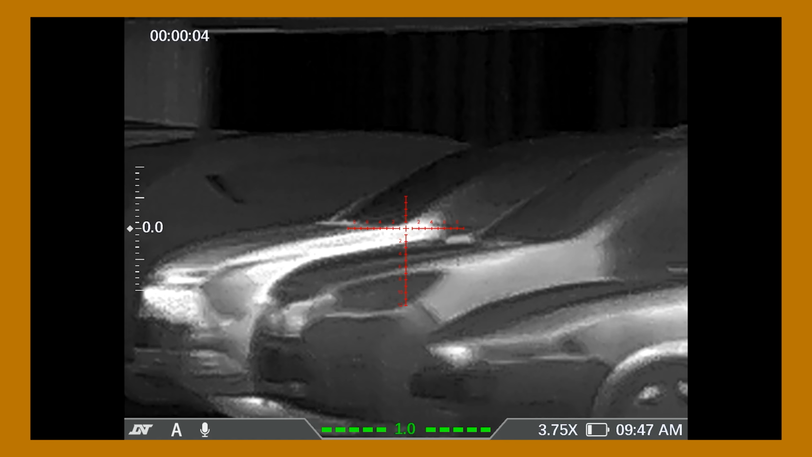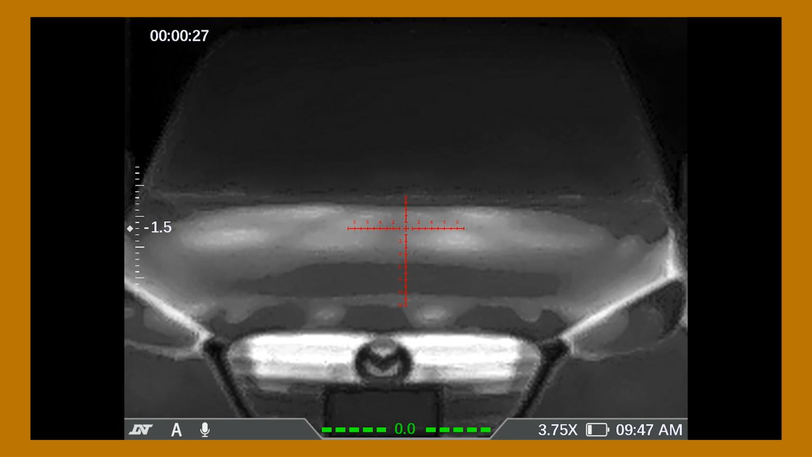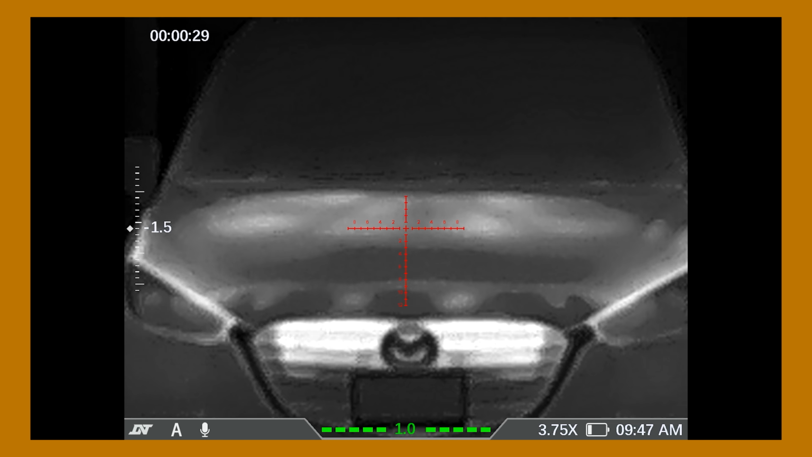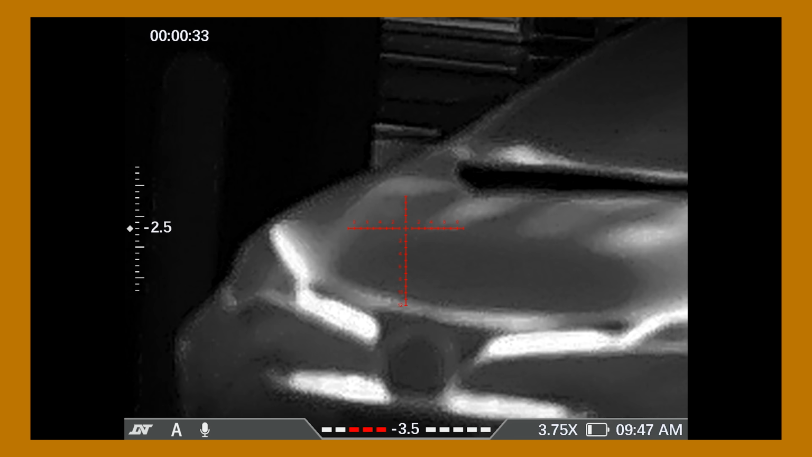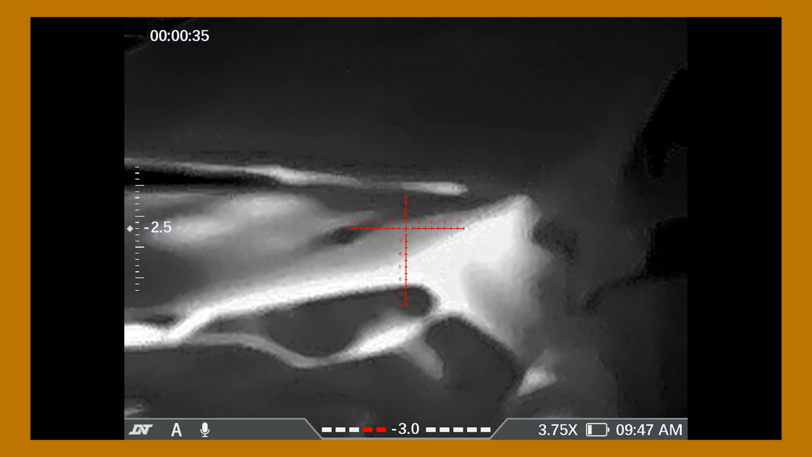Thermals can give you a lot more information than just how hot or cold something is or isn't. For example, you can see the differing temperature ranges on the hoods of cars based on how recently they were on. That might not be useful in a war setting necessarily, but I don't have a war nearby me, so I'm sharing what I got.